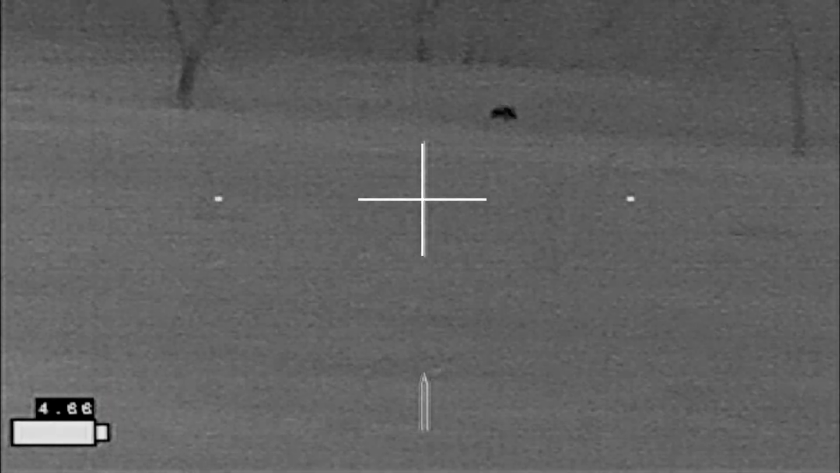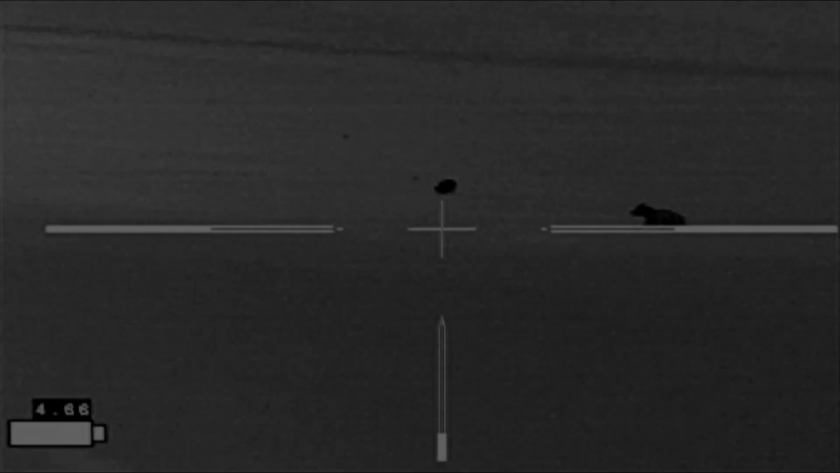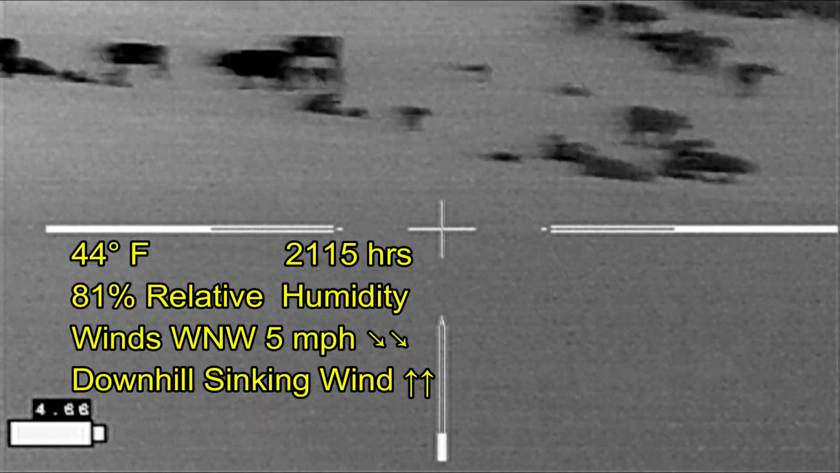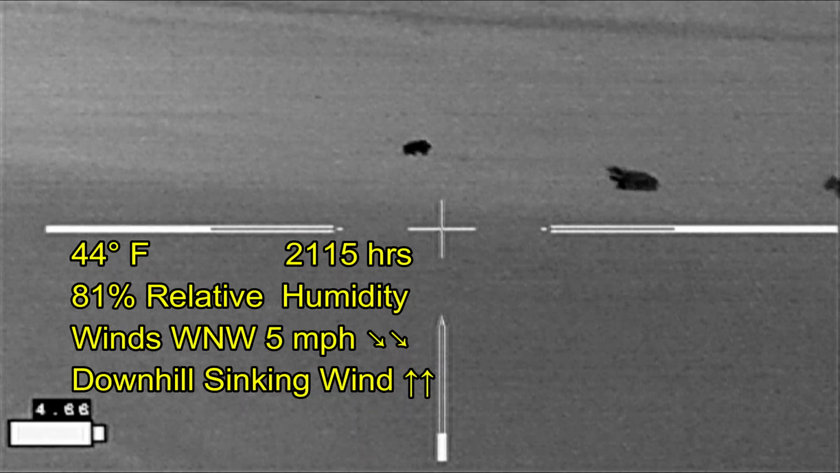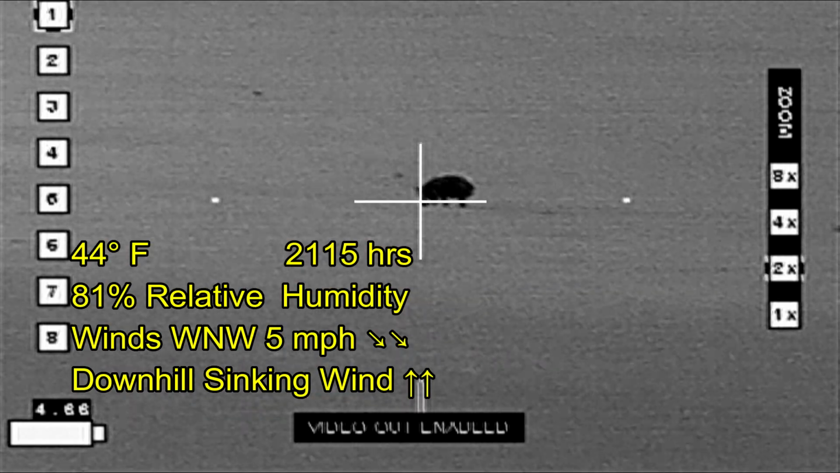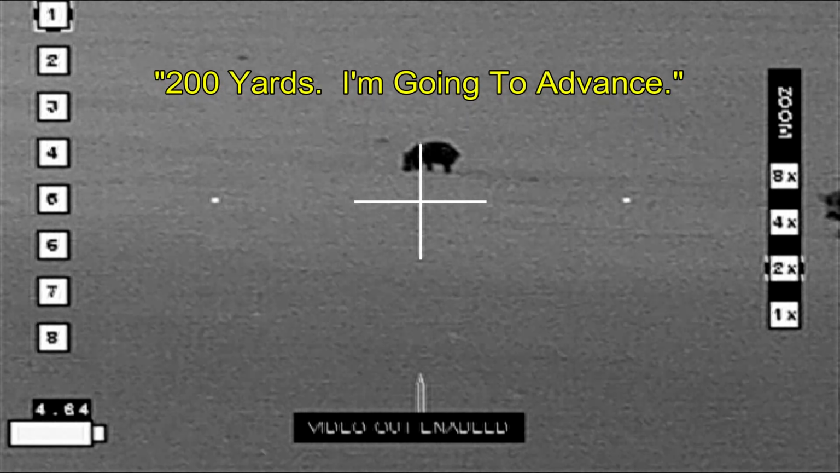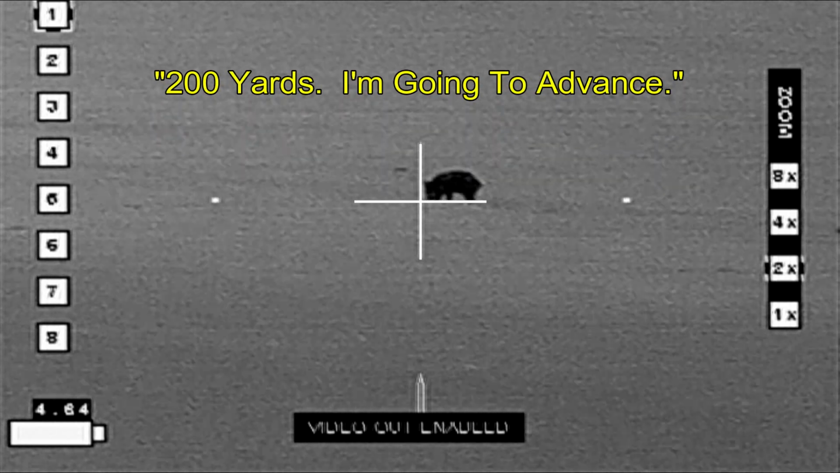Moving on to the next property, I've been in place for about 15 minutes looking at this herd of cattle. And finally I'm able to spot the hog that was in the herd of cattle. It's moved off to the side. And I will say here that it's 200 yards in advance.